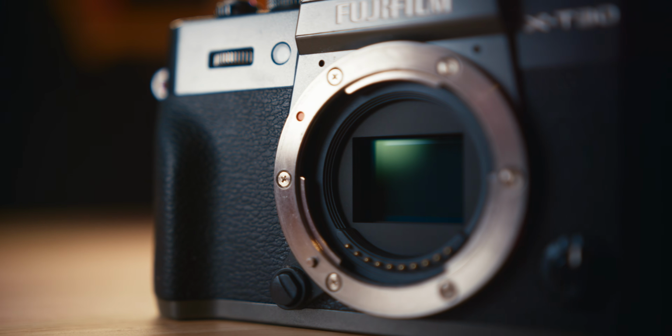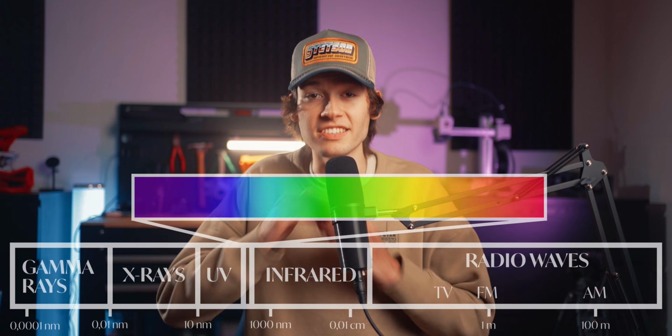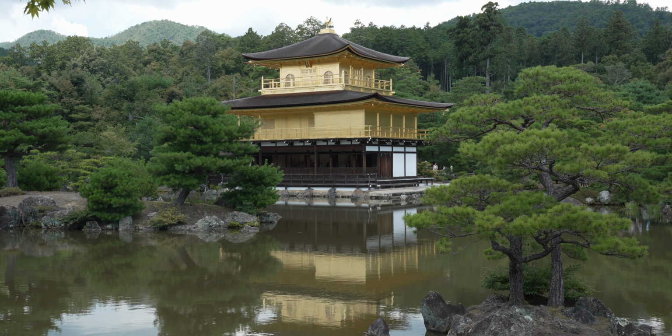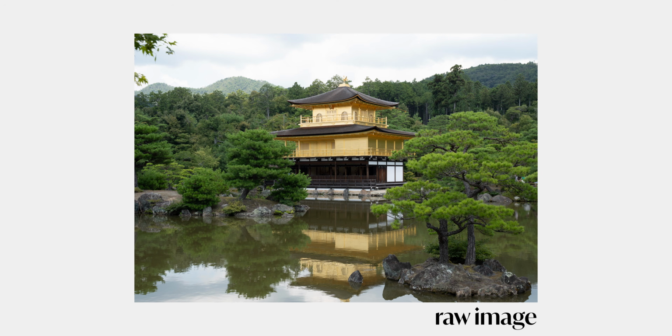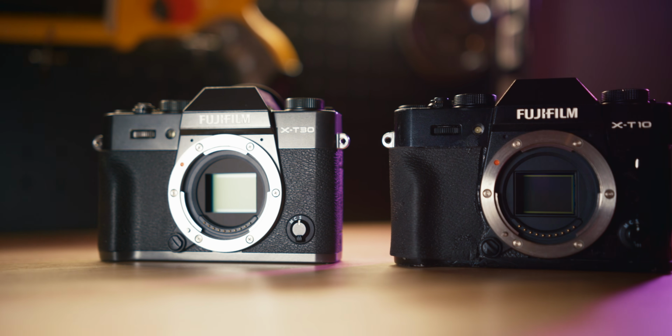All normal cameras have a filter installed in front of the sensor that blocks all infrared light. Manufacturers do that to limit the range of light that gets to the sensor to the exact range of light our human eyeballs can see. They do that so the photos that come out of the camera look just like the way we saw it in real life. With a pretty involved procedure, that filter in front of the sensor can be removed, and what's left is a camera that can capture infrared light.